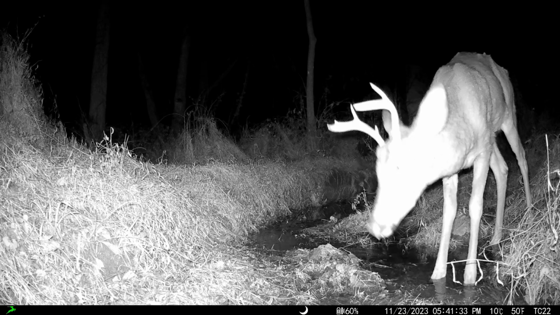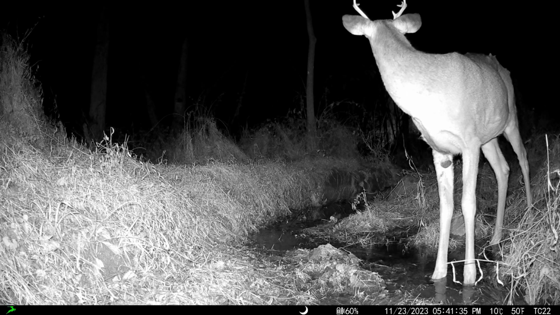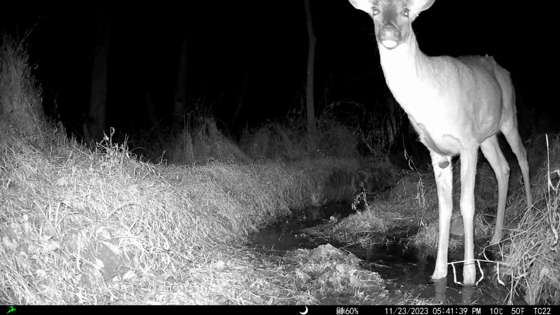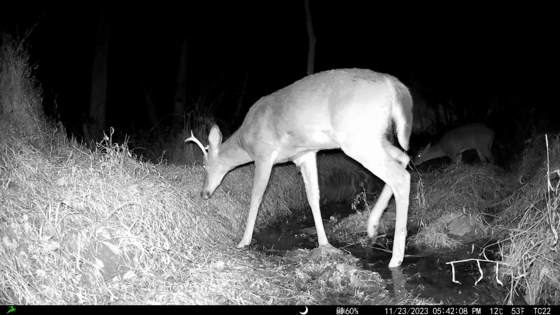Now I have quite the collection of historical videos from my trail cameras, so I dug through last year's video to see if I could find any other deer with this fibroma. And I did in fact find another buck last fall that was on my trail cameras. It had similar growth, albeit much smaller, on its right front leg.